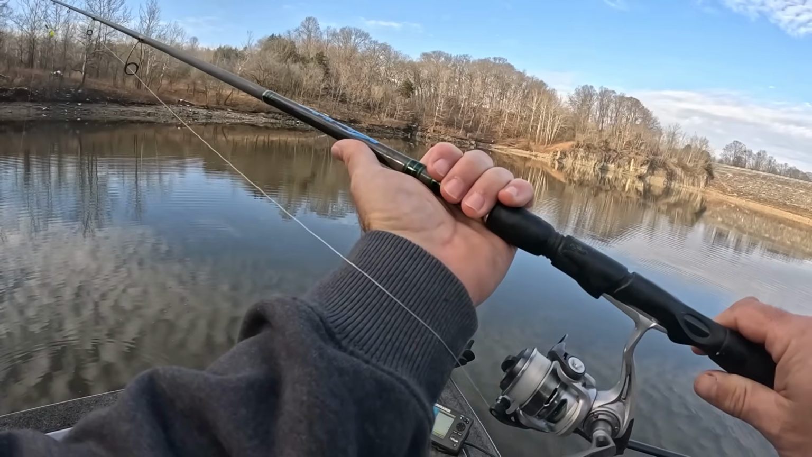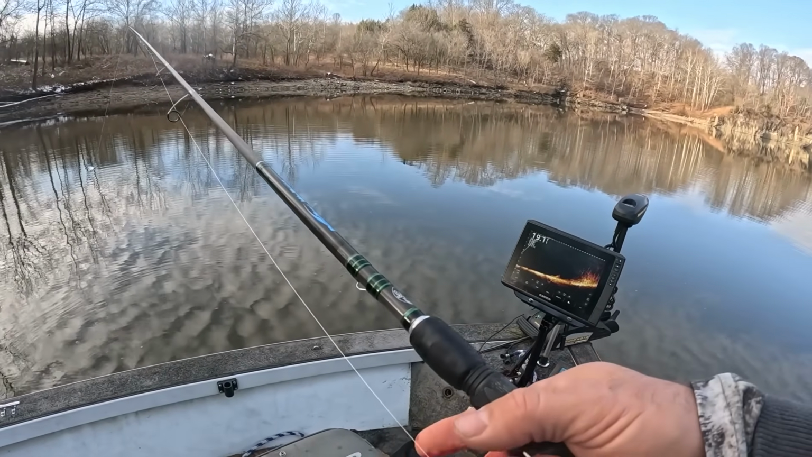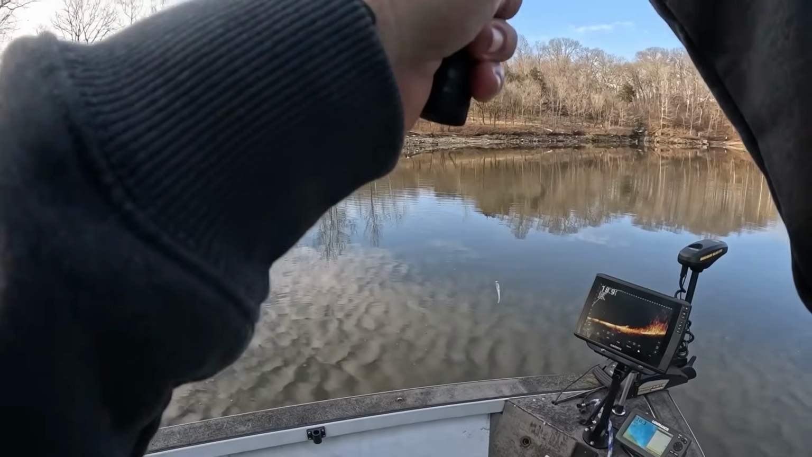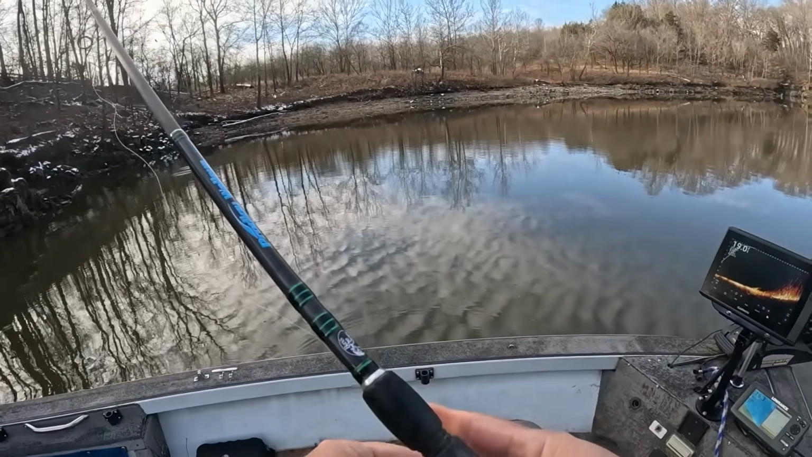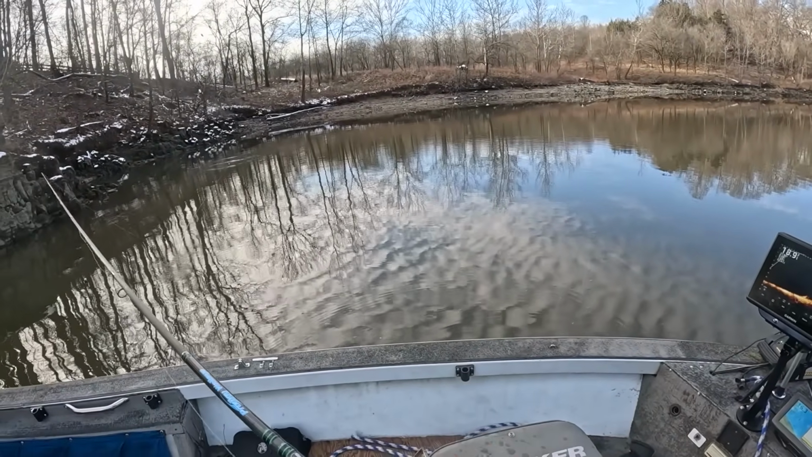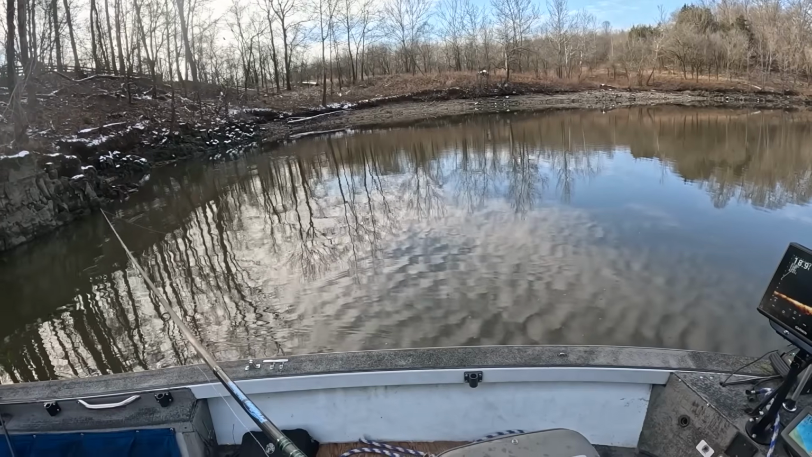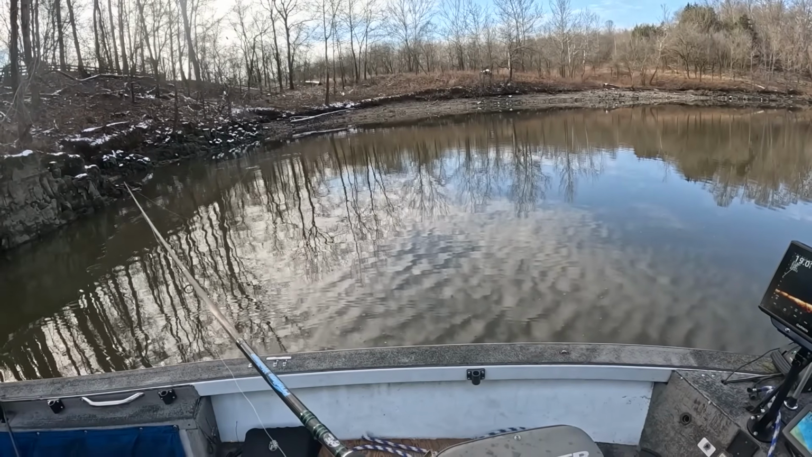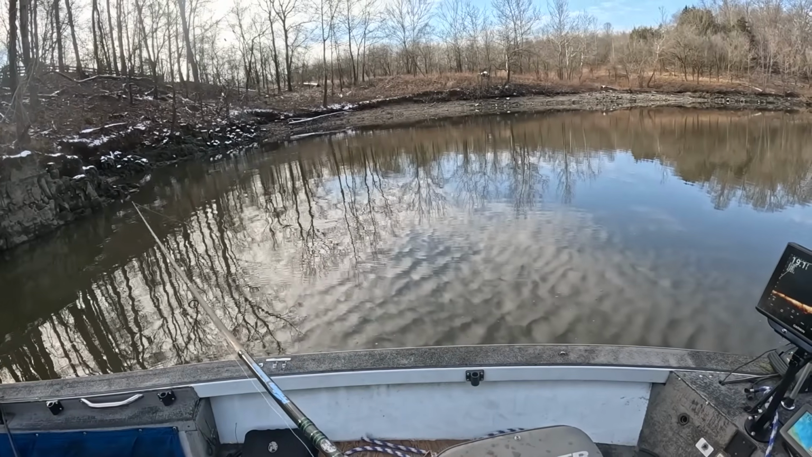I'm catching them about 6 to 8 feet deep in 38-degree water. I kind of mentioned that before. Don't think that you've got to be in 40-50 feet of water, or at least 20 or 30, to catch crappie this time of year.